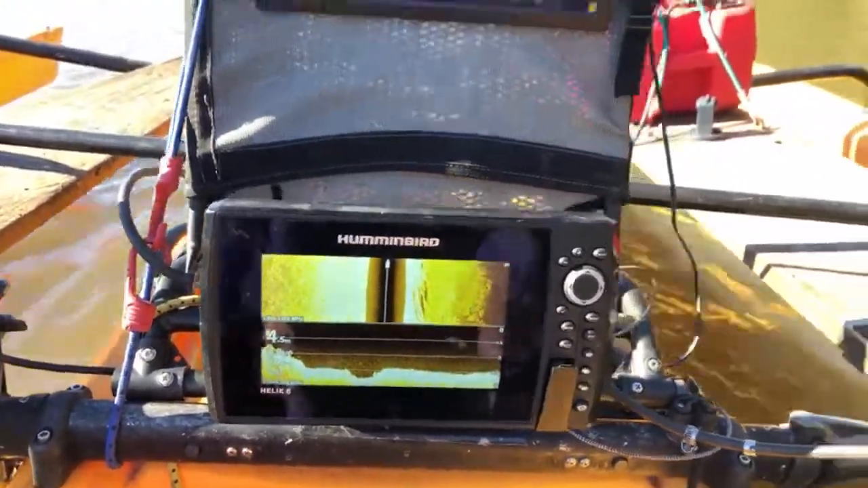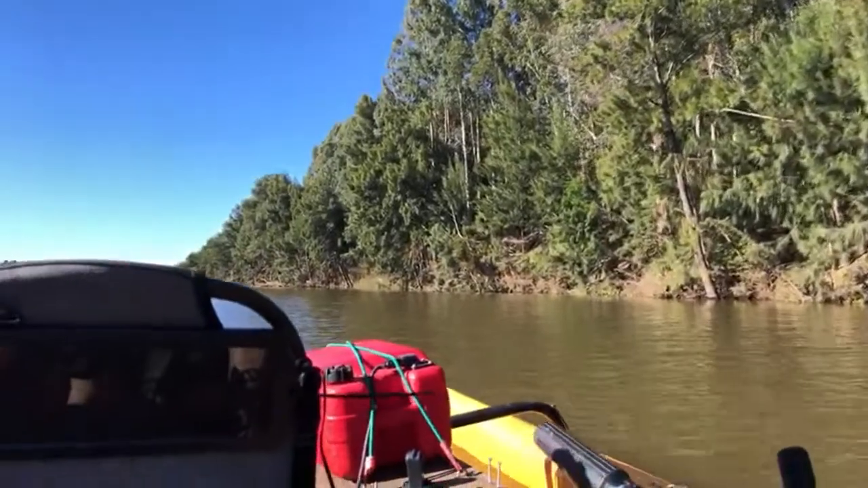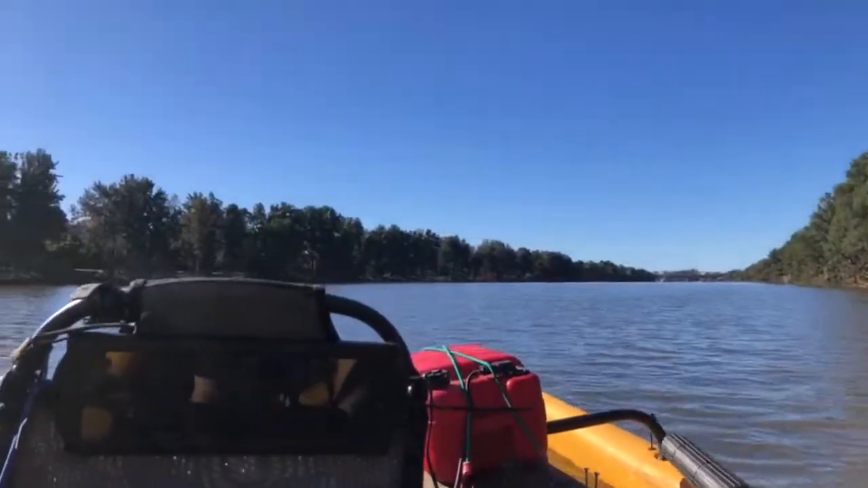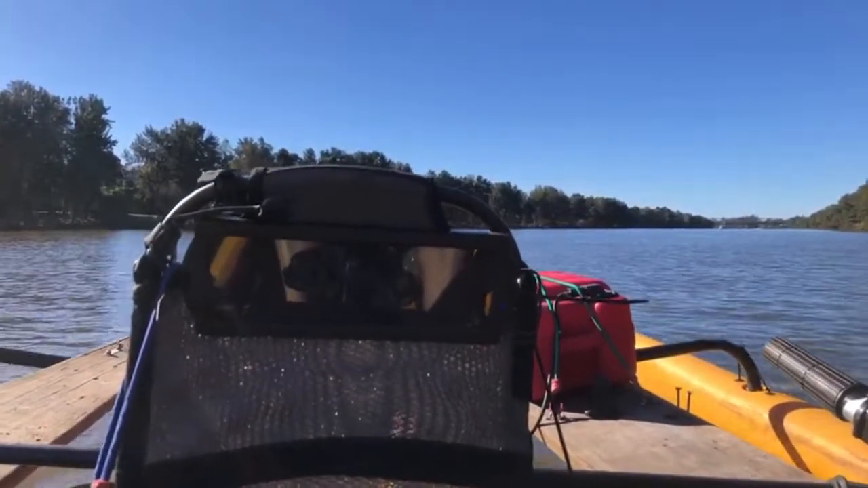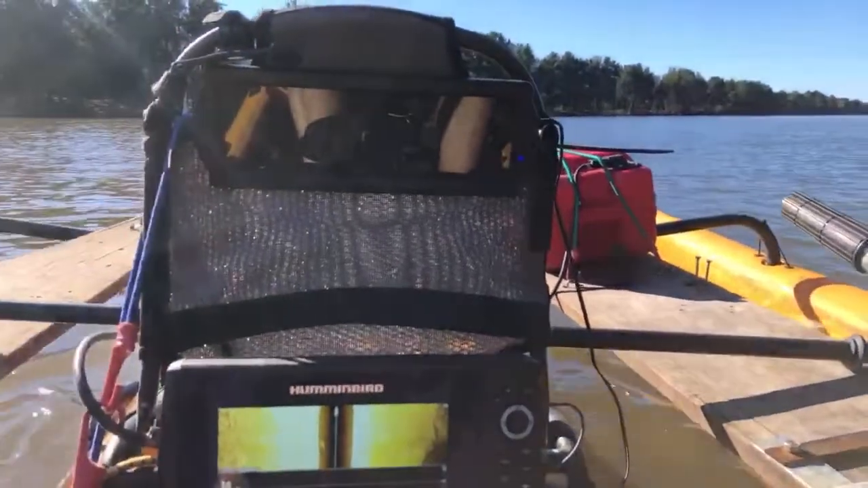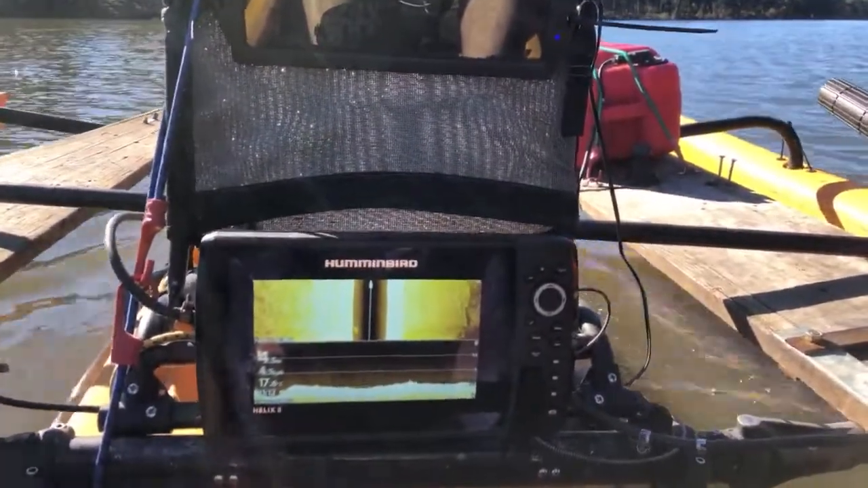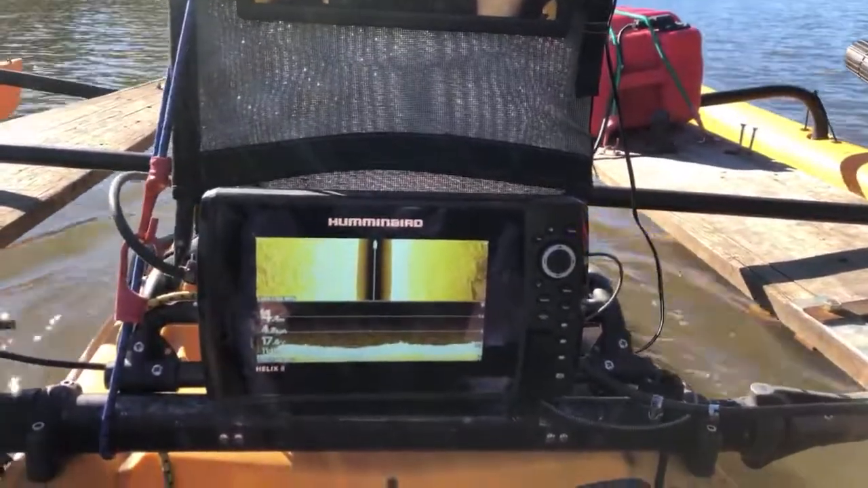So it's not very deep here, but I'm very close to the bank too. I'll just duck into the middle of the river and we'll see how deep the middle is. But the further we go north, the shallower it gets. We've got the P&L coming up here, so we don't want to get in their way. 4.5. Yeah, so it's not very deep.